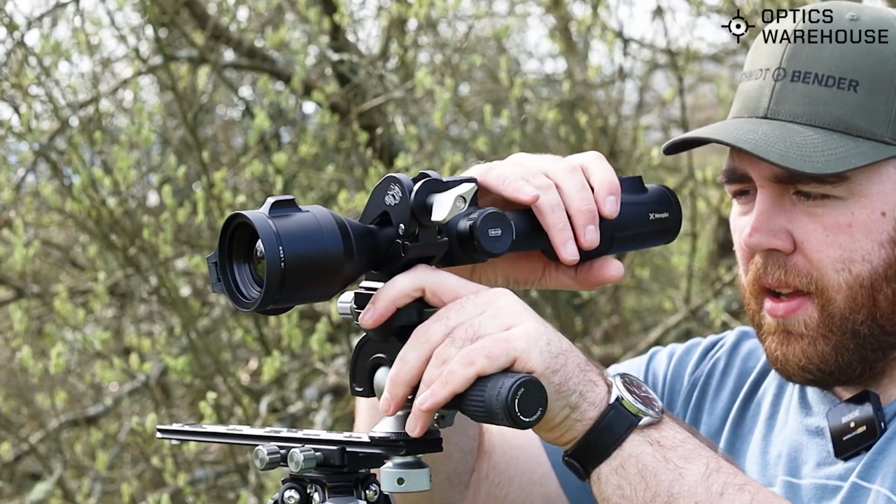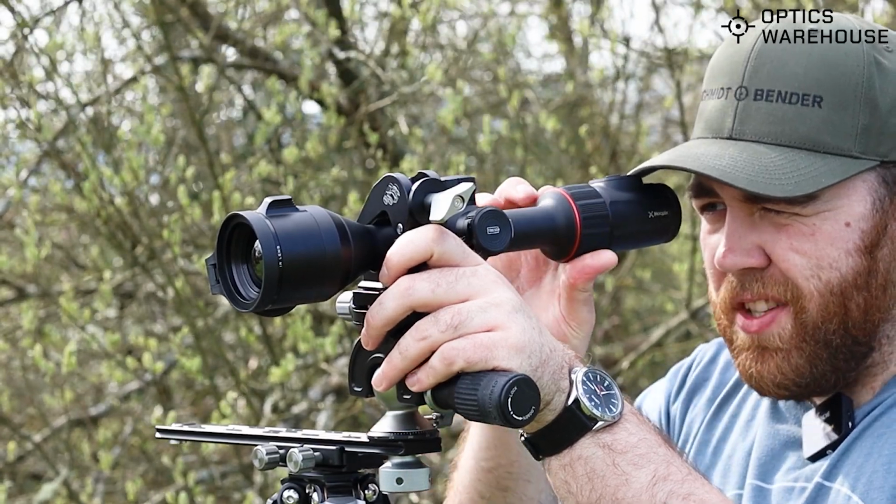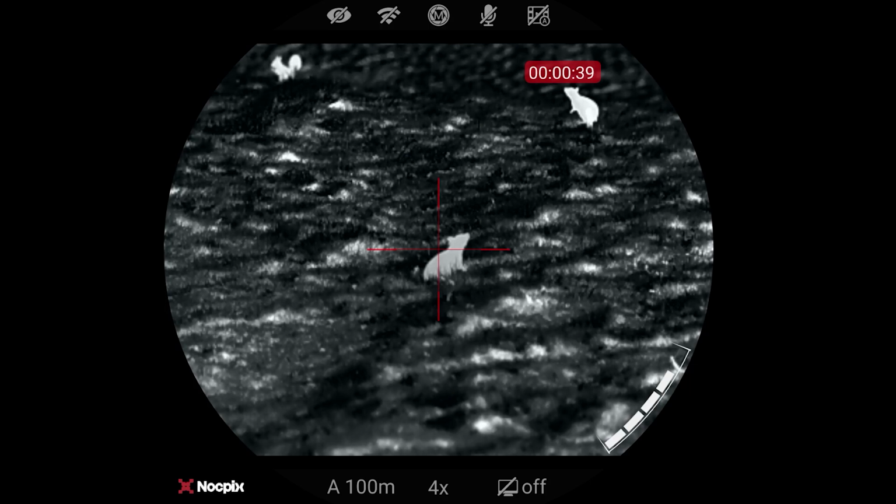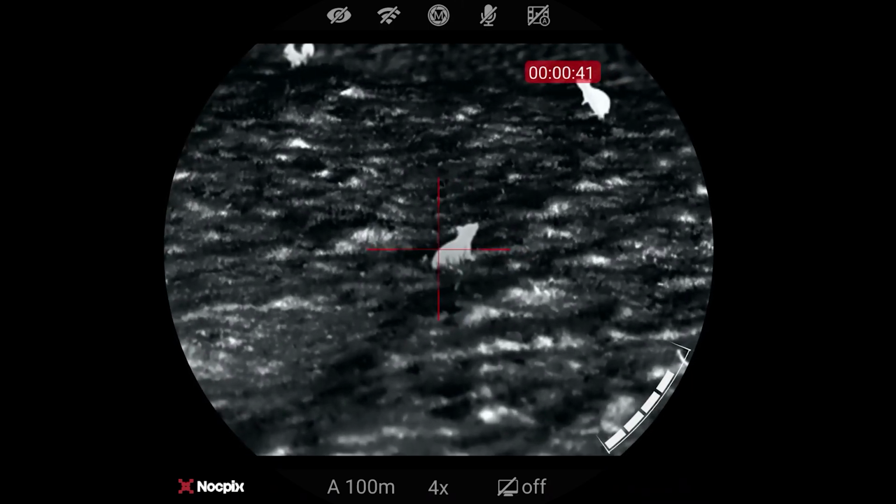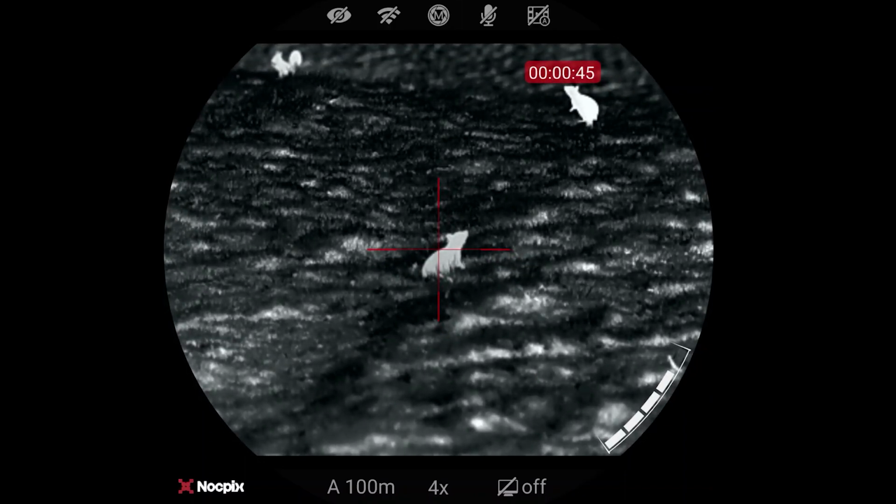Now, you might pick it up on the camera, you'll see me twisting it, but I've just zoomed into 12 mag with absolutely no pixelation loss. One thing to mention, essentially that zoom does act as a first focal plane, so the reticle and everything expand.